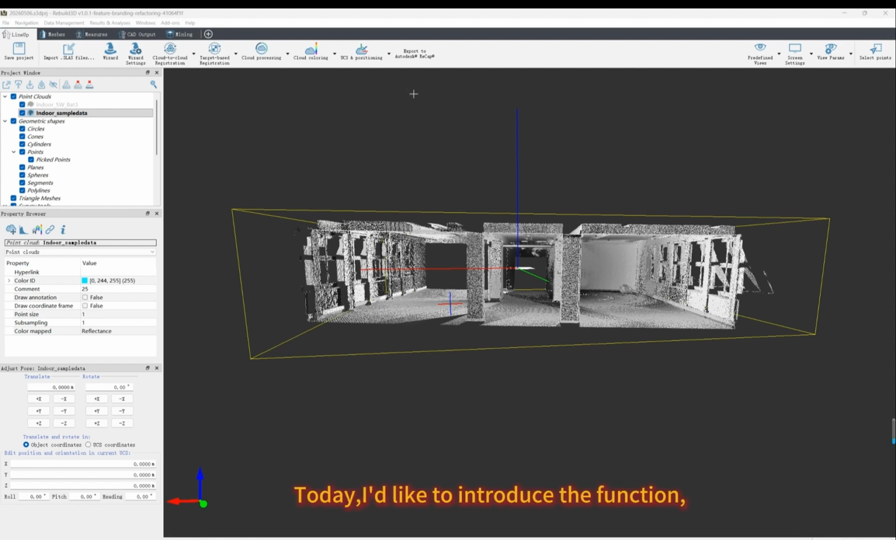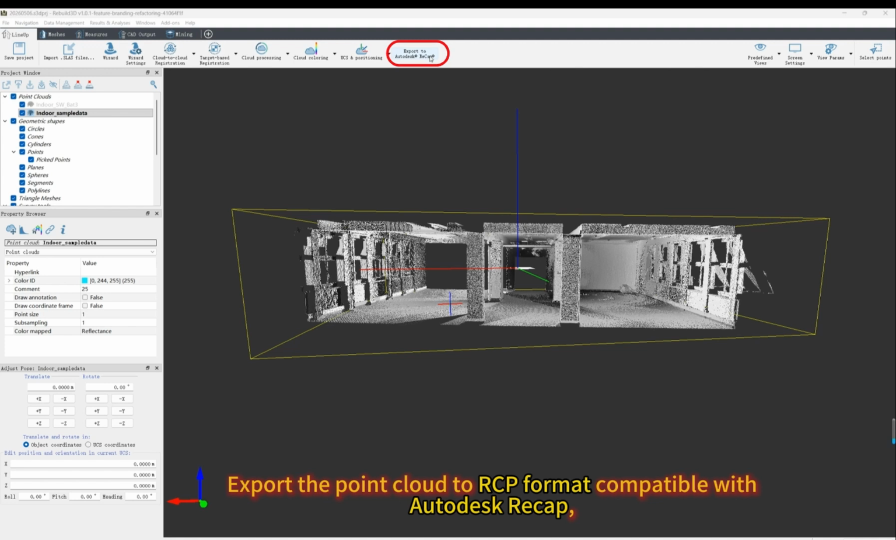Today, I'd like to introduce the function. Export the point cloud to RCP format compatible with Autodesk Recap.